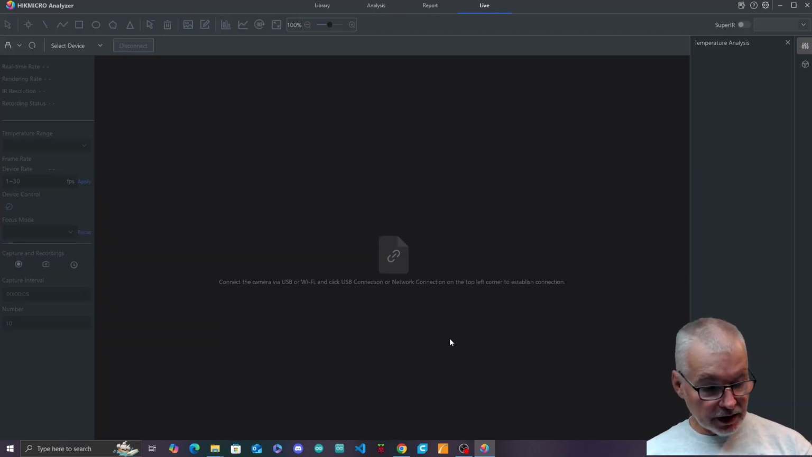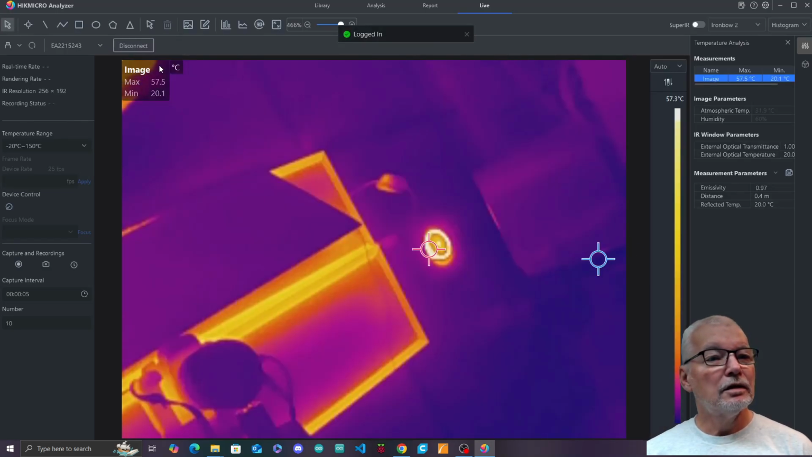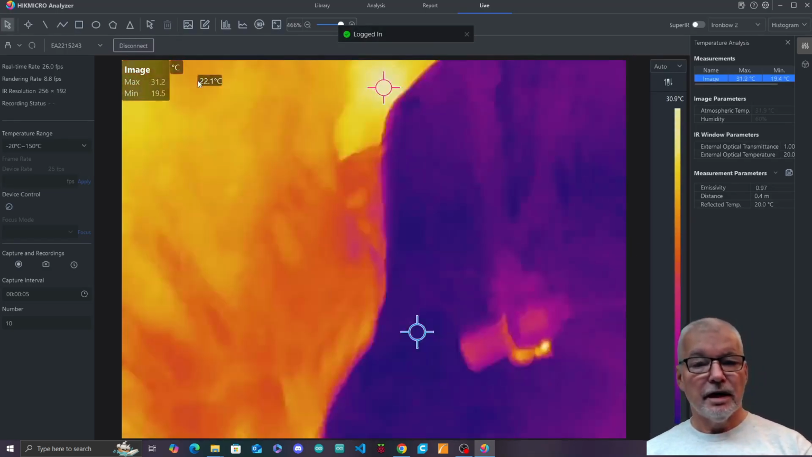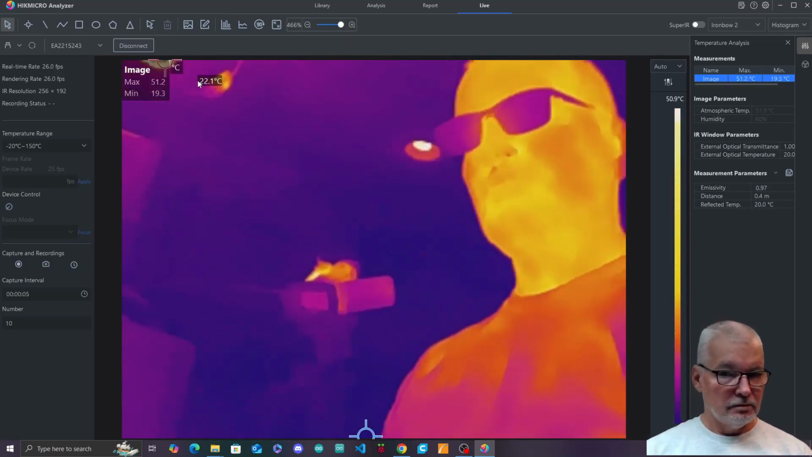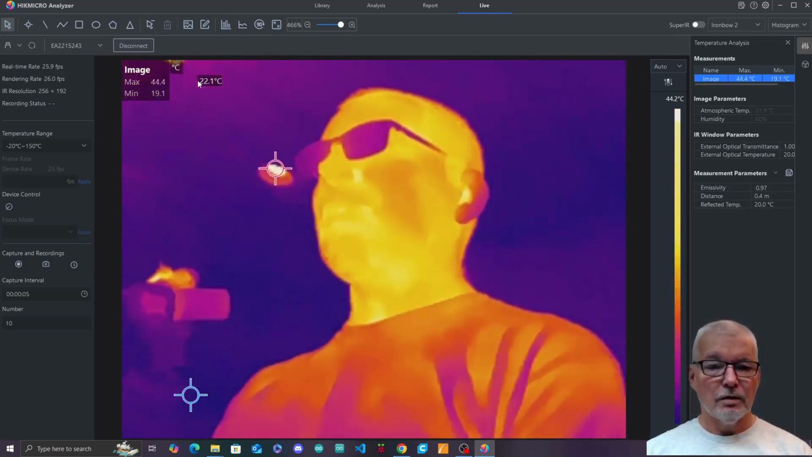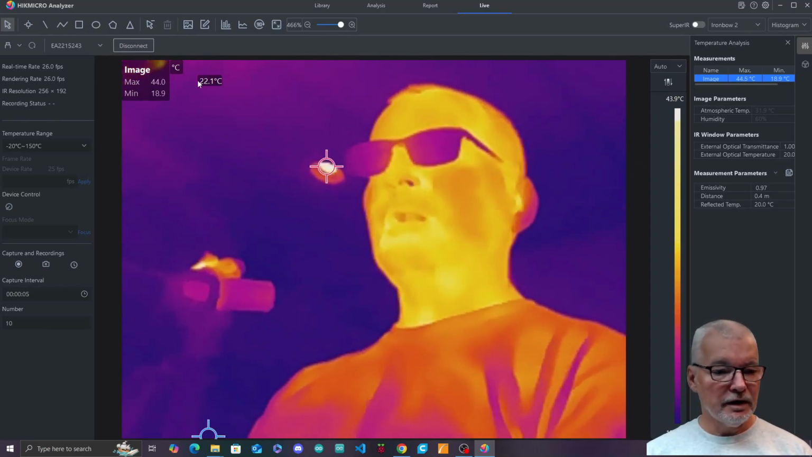So I've just got the camera sitting just to the side a bit. The cable is not quite long enough to reach my USB port. So now if you go select device, you can see the camera is showing up. So we'll click on connect. And hopefully, there we go. So the camera is now working again. But with a much obviously bigger view. Everything seems to be working just fine there.